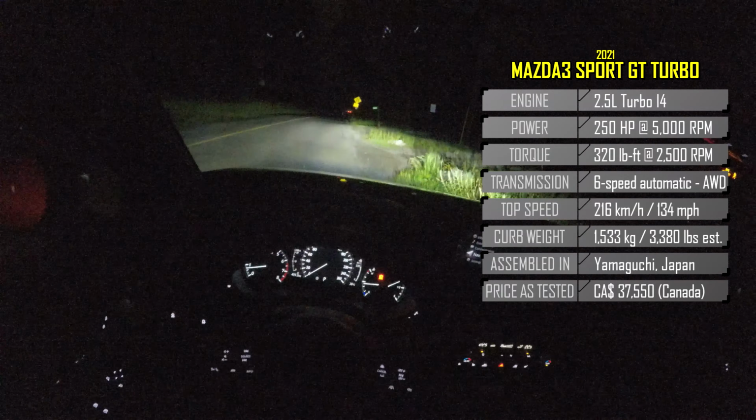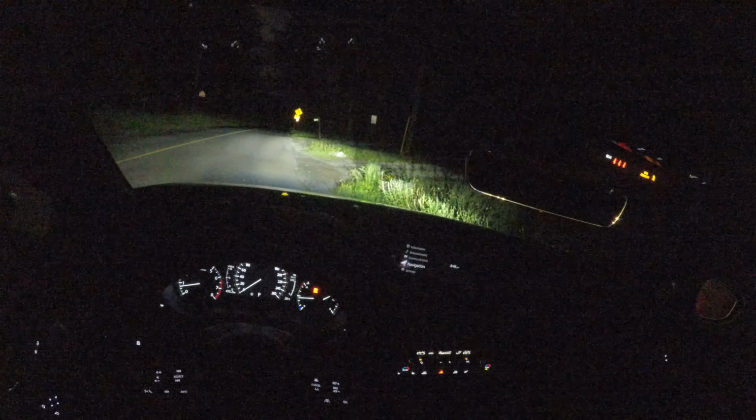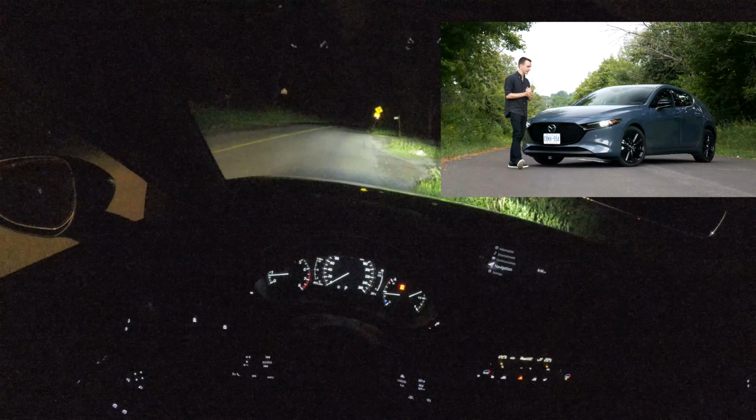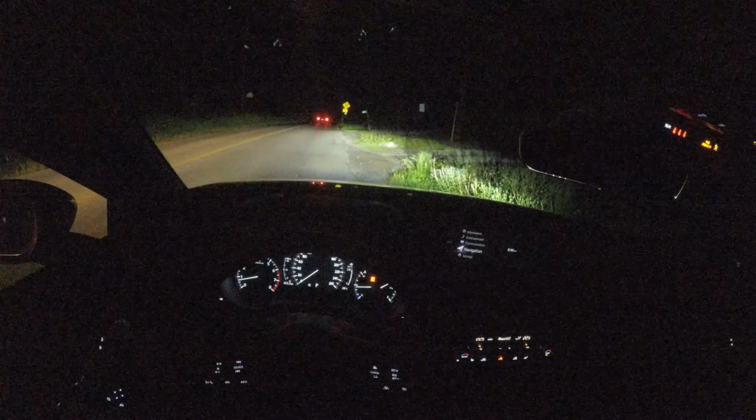As always, I have a full review about this exact Mazda 3. We talk about the interior, the exterior. We talk about if it's kind of the revival of the Mazdaspeed, like some people hope for, and just generally take a look at if it's worth it or if you should maybe go with a different vehicle.